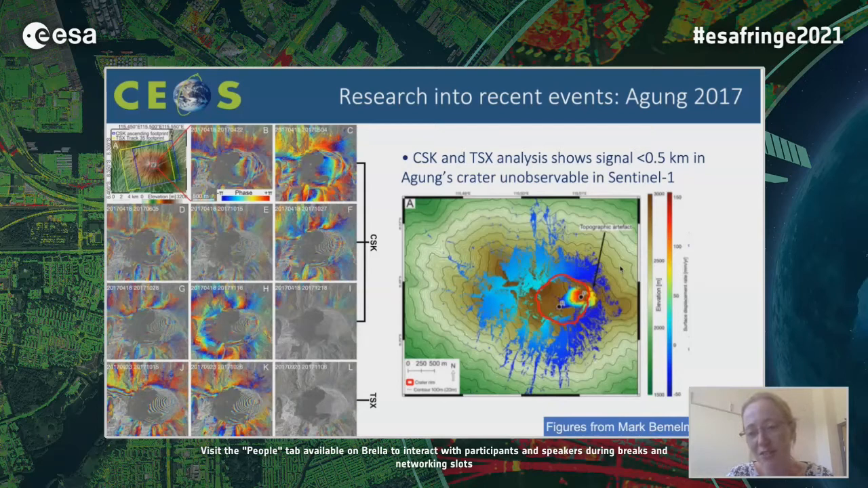And you can see the combination of the COSMO-SkyMed imagery and TerraSAR-X imagery on the left there that capture very high fringe rate displacements only within the crater. And of course, that would be displacements that we would attribute to quite different sorts of mechanisms than the broader scale deformation. You can see one of Mark's initial interpretations in the figure on the right, which shows the best fit rate of displacement and also labels a topographic artifact there, so that he's demonstrated that displacement is limited to the crater floor itself.